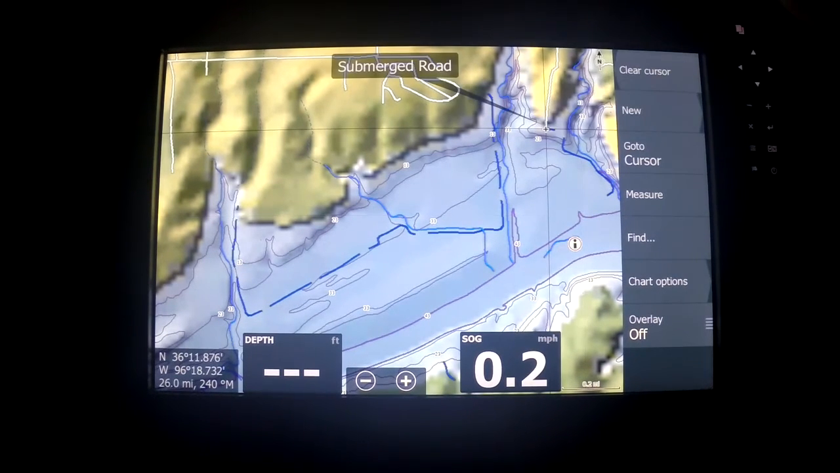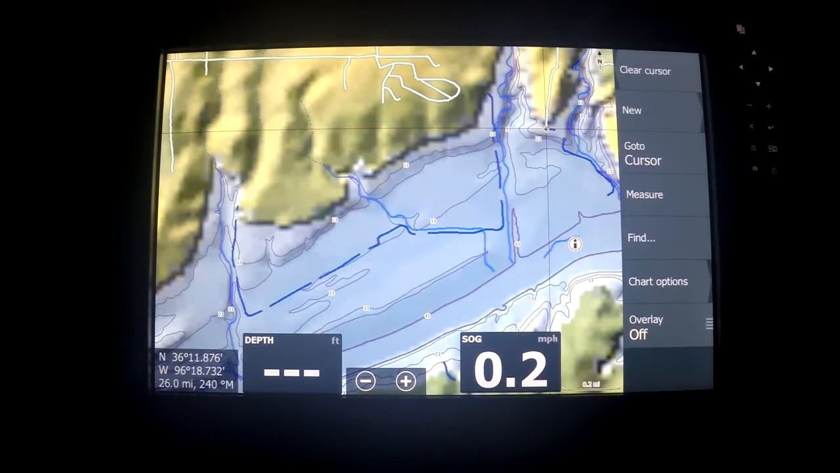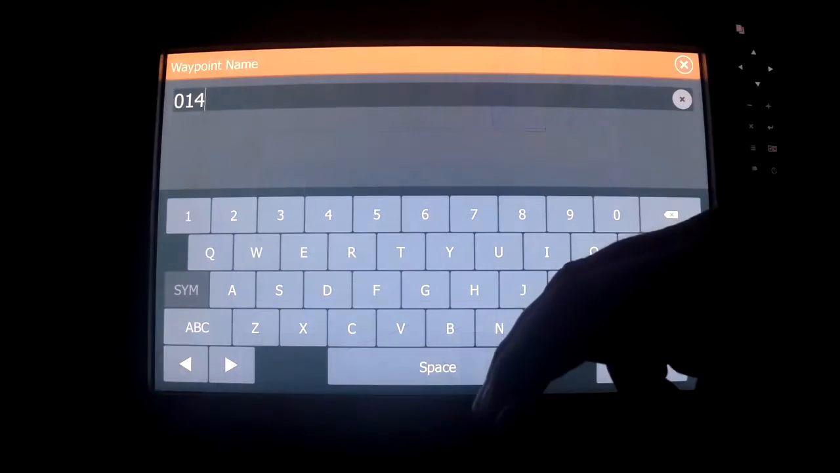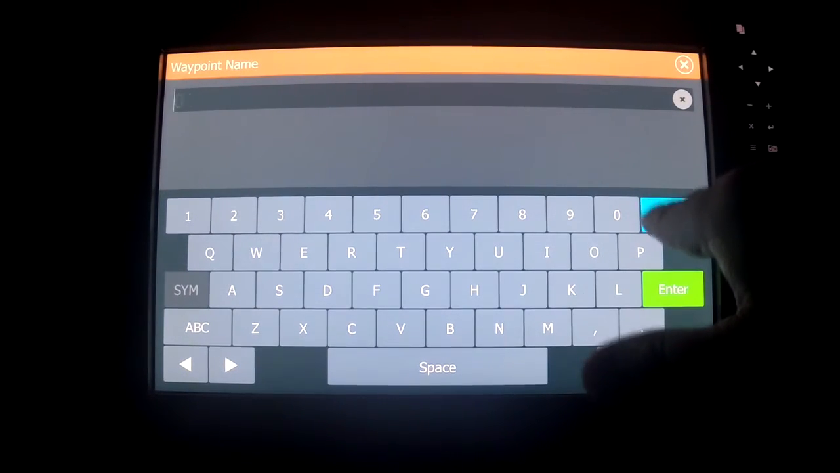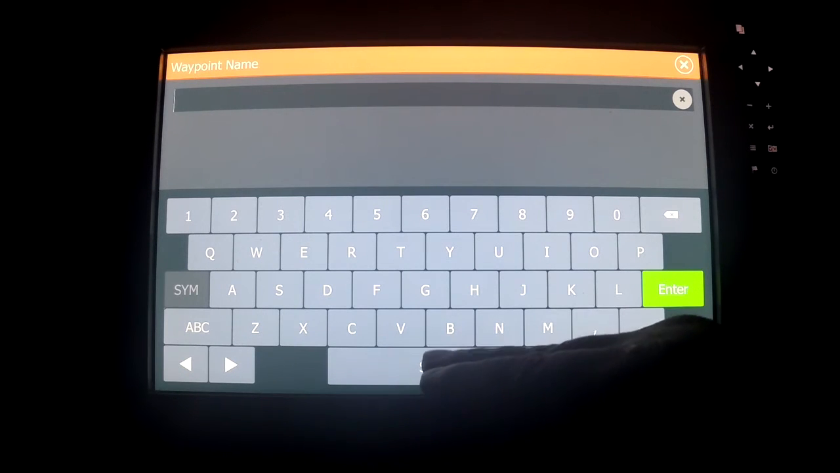That's an interesting place right there, Submerged Road. We could put a waypoint on that puppy. And once again, here's where your code for your waypoints is very important.